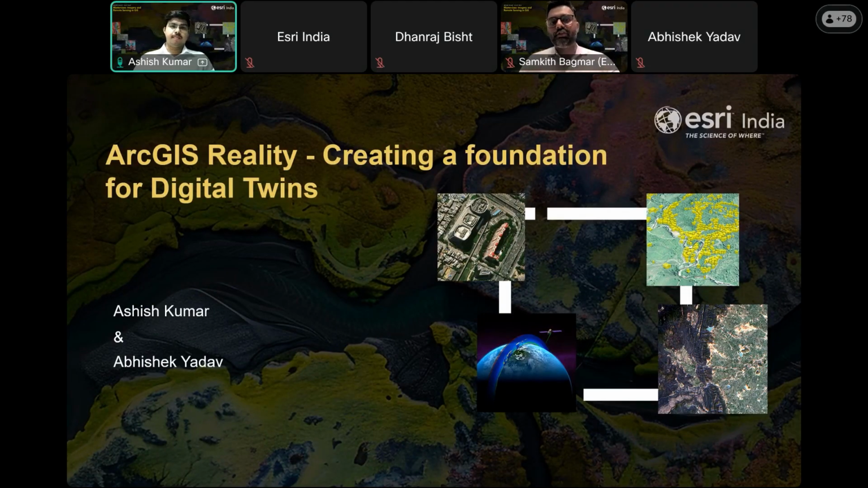ArcGIS Reality is Esri's photogrammetry suite and reality mapping suite designed to turn raw satellite, aerial, and drone imagery into survey-grade 2D true orthos, DSMs, DTMs, point clouds, photorealistic 3D meshes, and 3D Gaussian Splats as well.